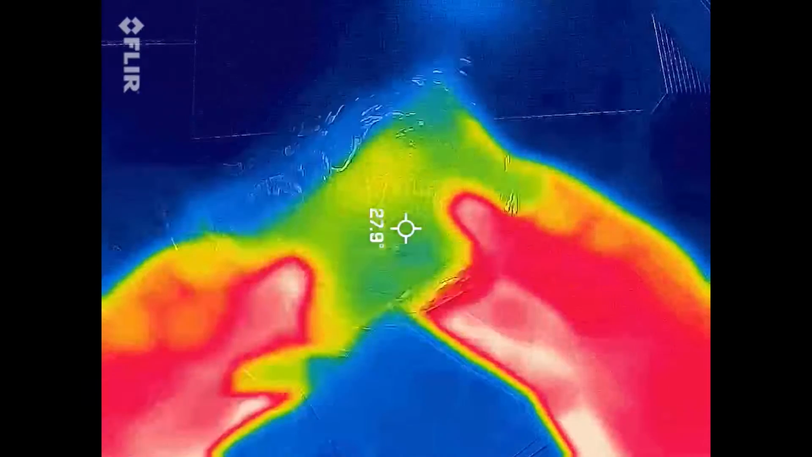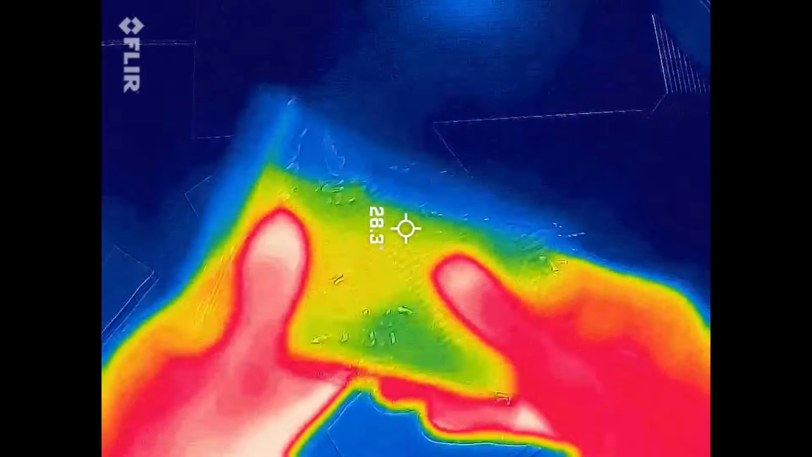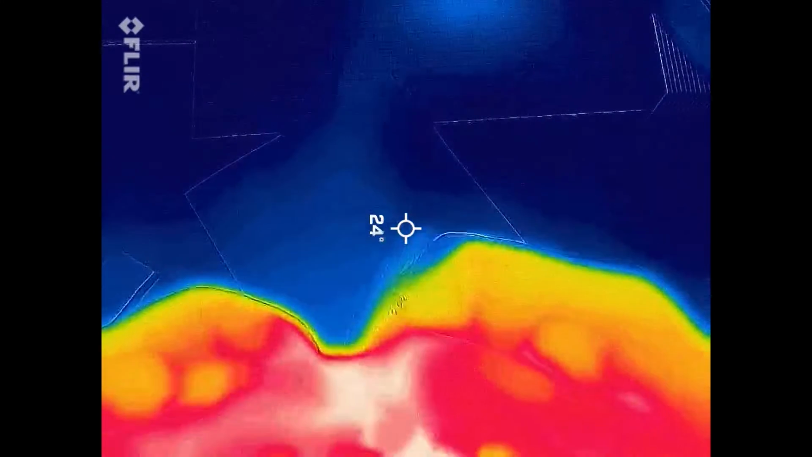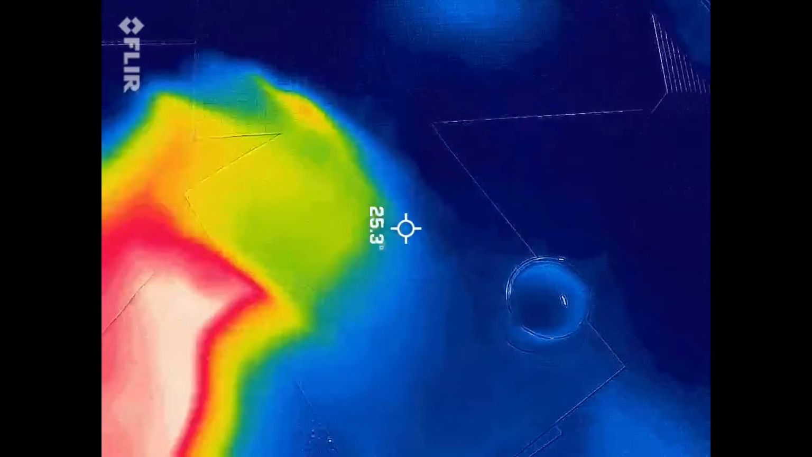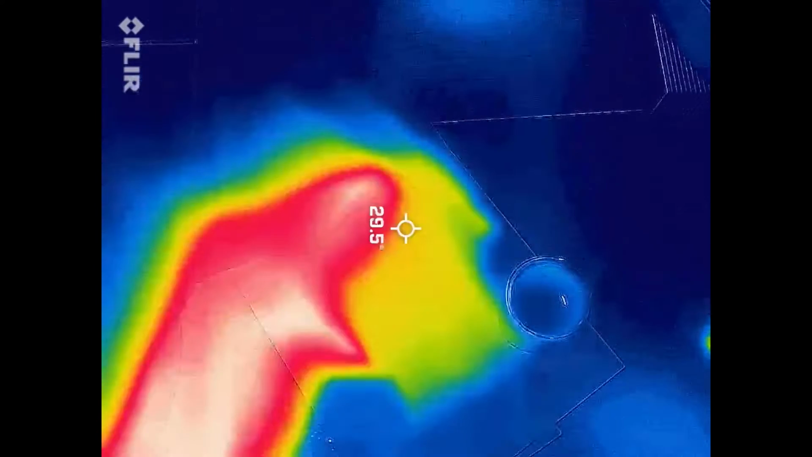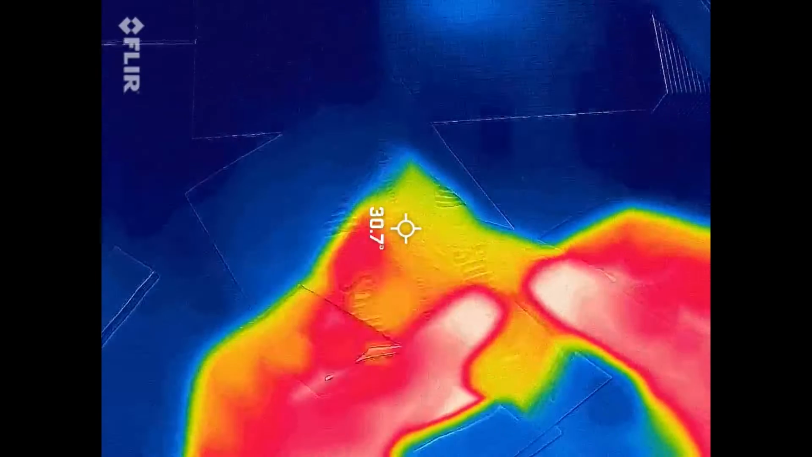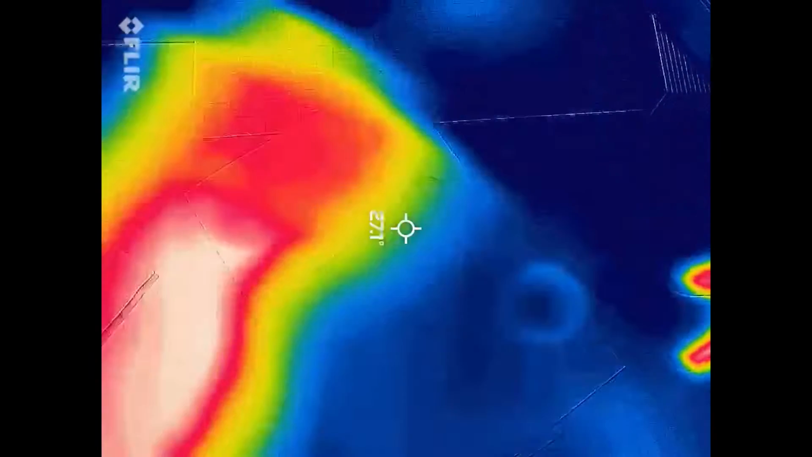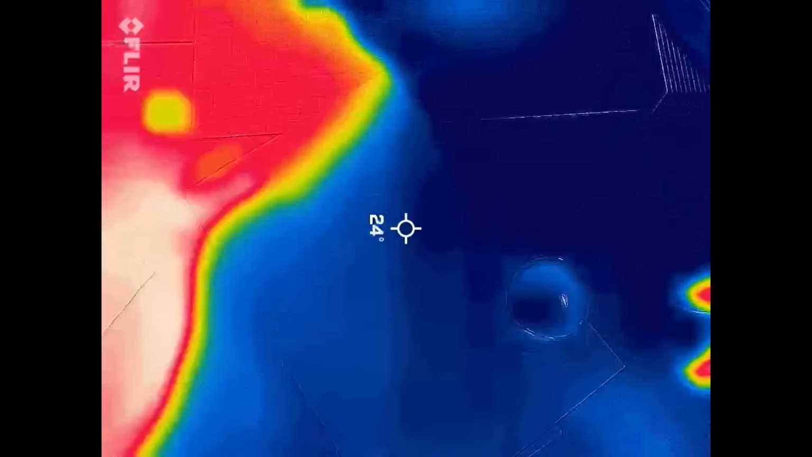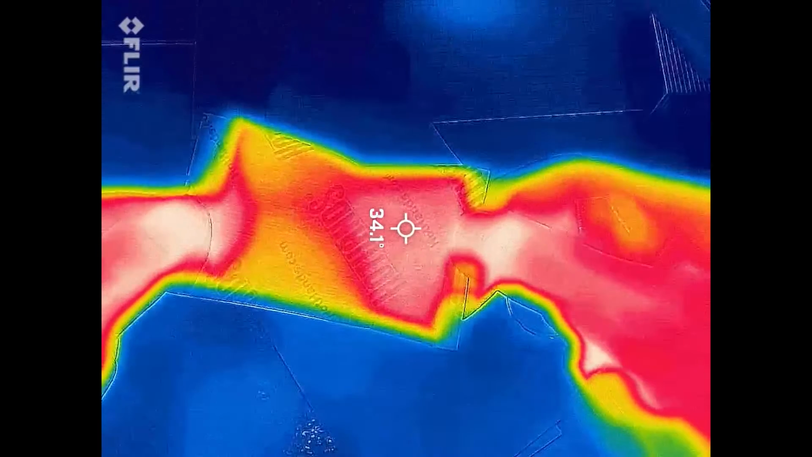And as long as it was an airtight seal, this should last for quite a long time. So you can see I put it in a single Ziploc bag and it's down to 27 degrees. But if I open it back up, watch what happens. Start mixing it up. And it's up to 34 degrees already.